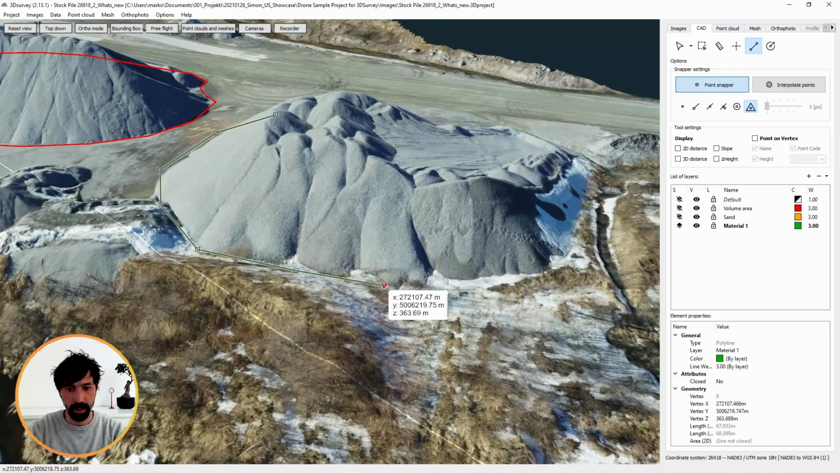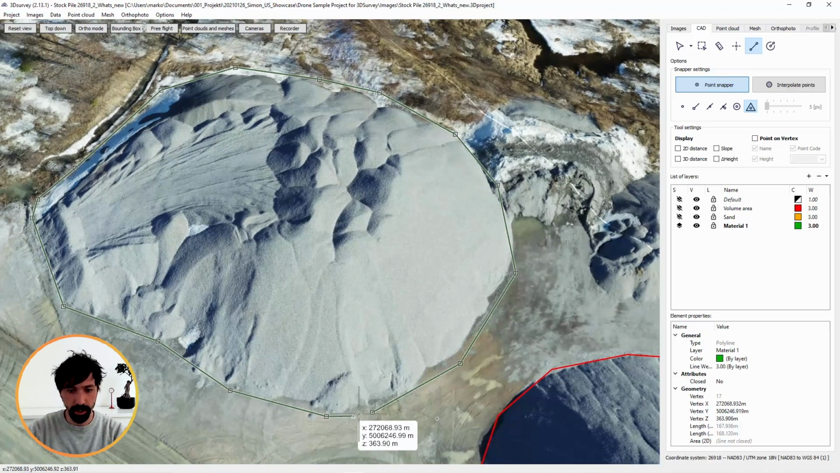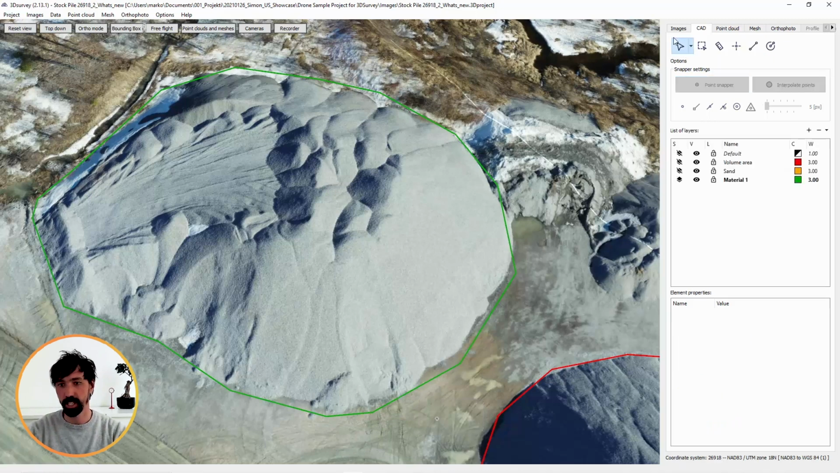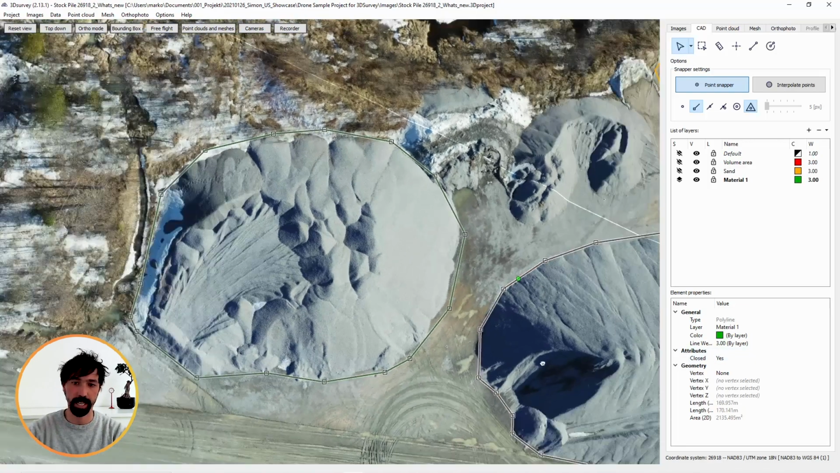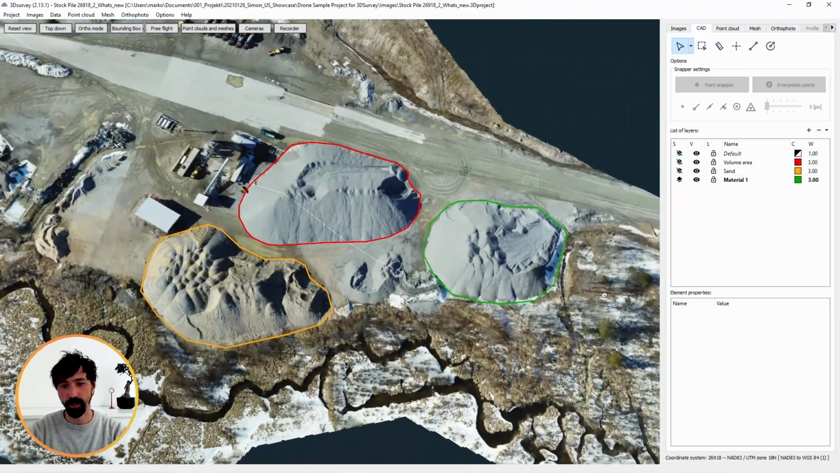Really quickly select my area of interest. Okay, like so. What's important here, you need to snap on an endpoint. Now I will turn on also the endpoint snapper. So the polyline is actually closed. If you go to the select tool and click on the line, you will see in attributes that this is a closed line. Okay. And now I have here 3 layers, 3 closed lines around my area of interest.